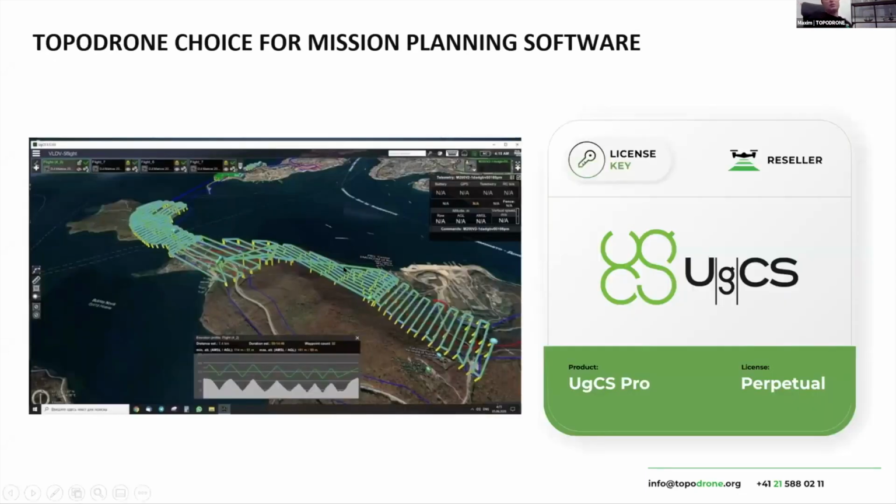And as a result, we tested a lot of software. To tell the truth, before we used Ground Station Pro, MapPilot, Pix4D, DroneDeploy, and so on. And finally, we found out that only one software should be installed definitely on our laptop. It is UgCS. Of course, firstly we faced a lot of problems because we didn't understand the total workflow, and I would like to share it with you.